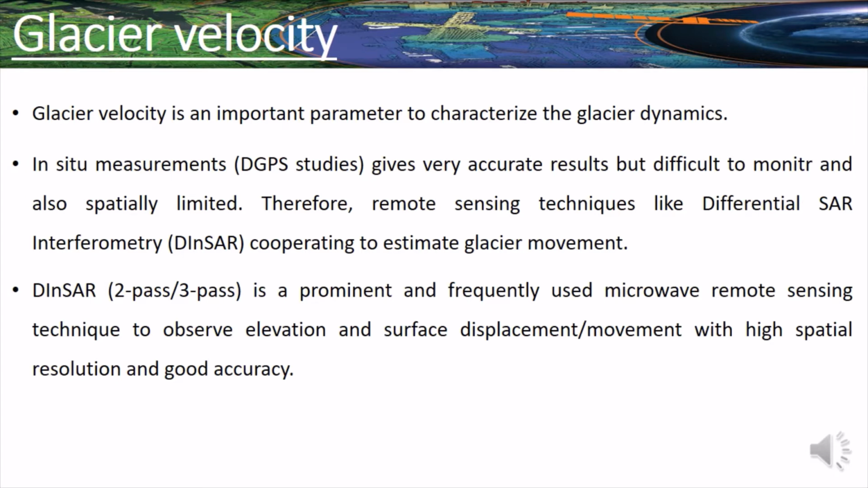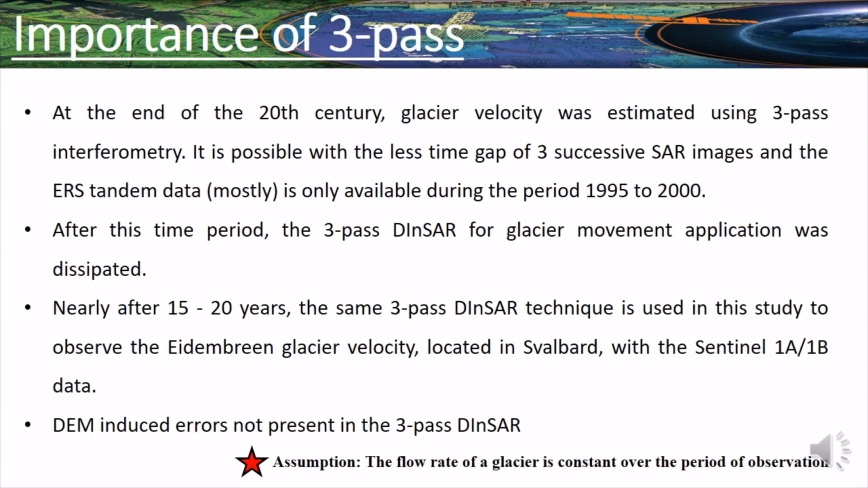dynamics. We know in situ measurements over these glaciers are very difficult and spatially limited too. Remote sensing based techniques always support monitoring and studying these glaciers. And differential SAR interferometry is the most accurate remote sensing based technique to estimate the glacier velocity. There are two techniques available in interferometry to monitor velocity or displacement, whatever it may be. Those are 2-pass and 3-pass.